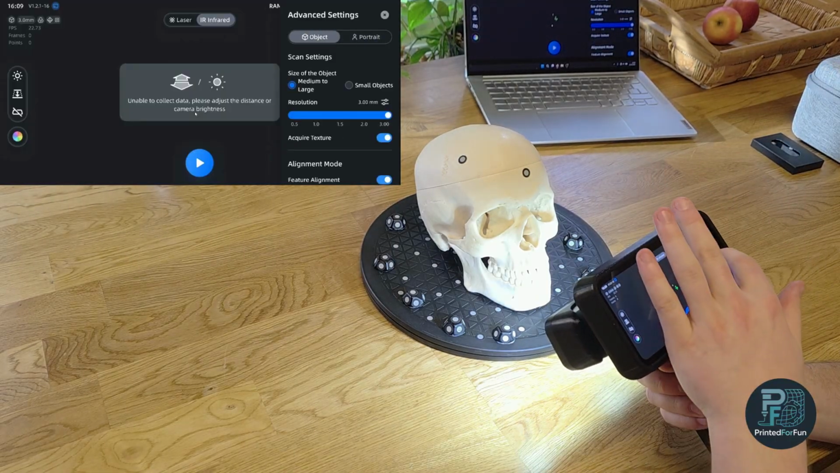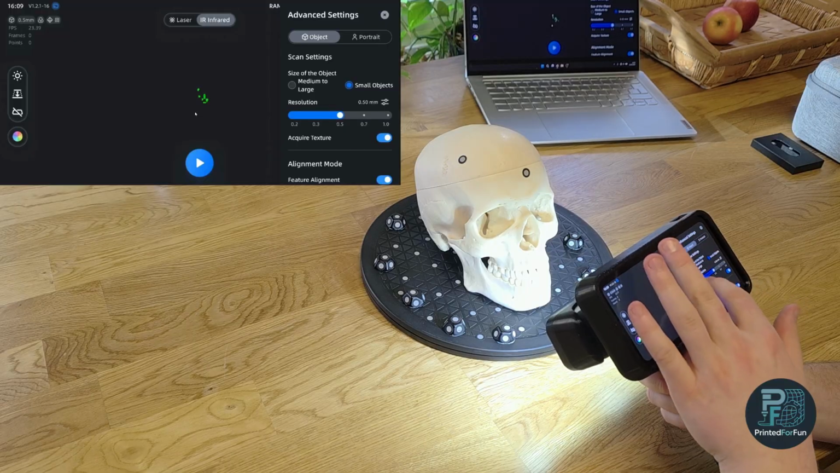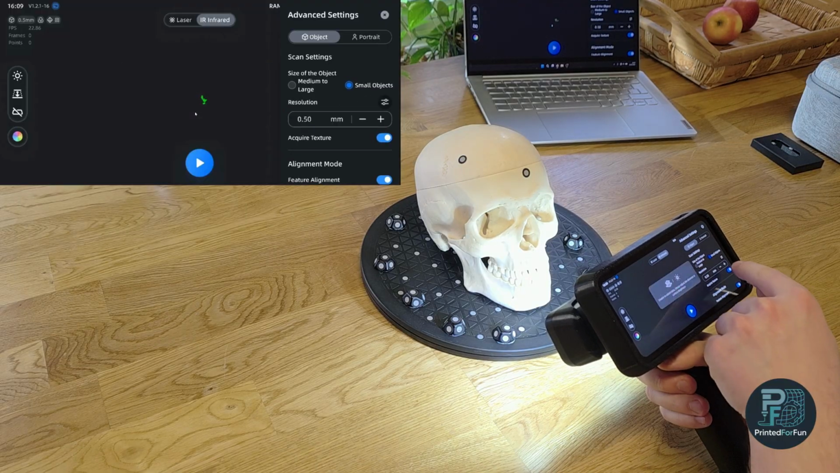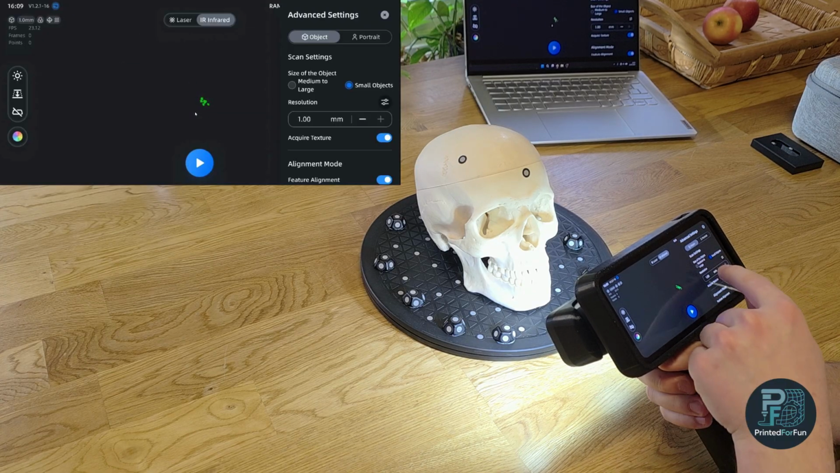Here we have an object. I would call it a small object. And you have here the resolution setting. On each of these points, you can also manually override them, and the manual override is also saved.